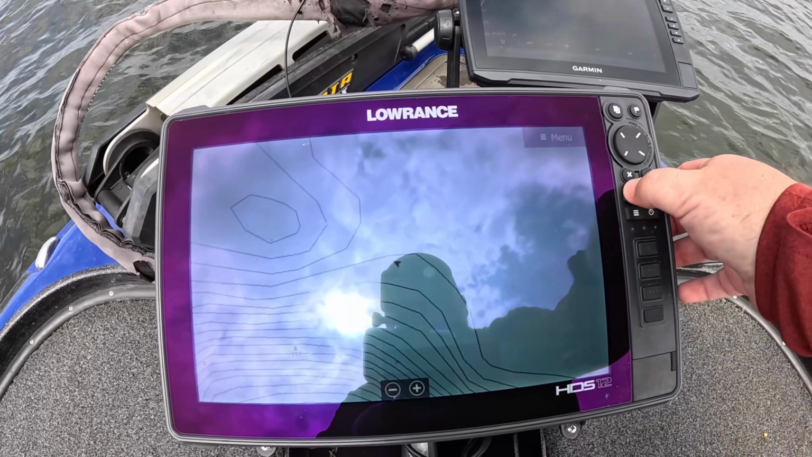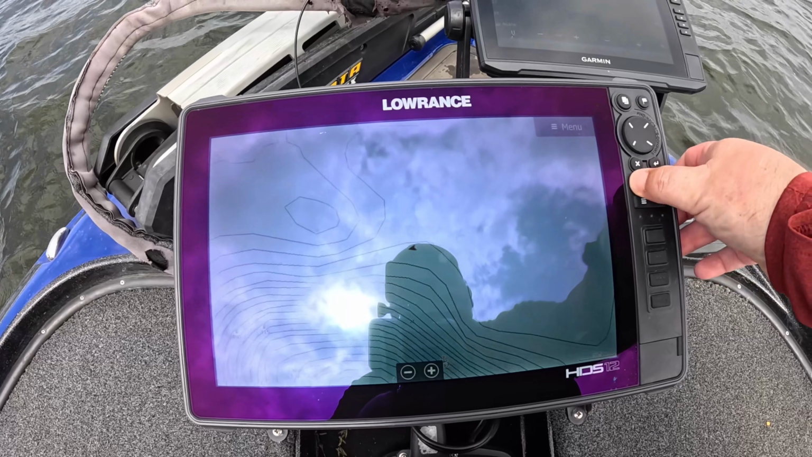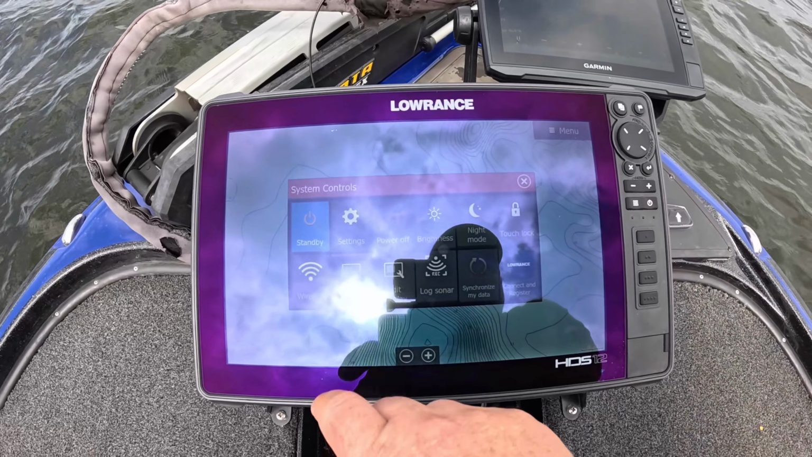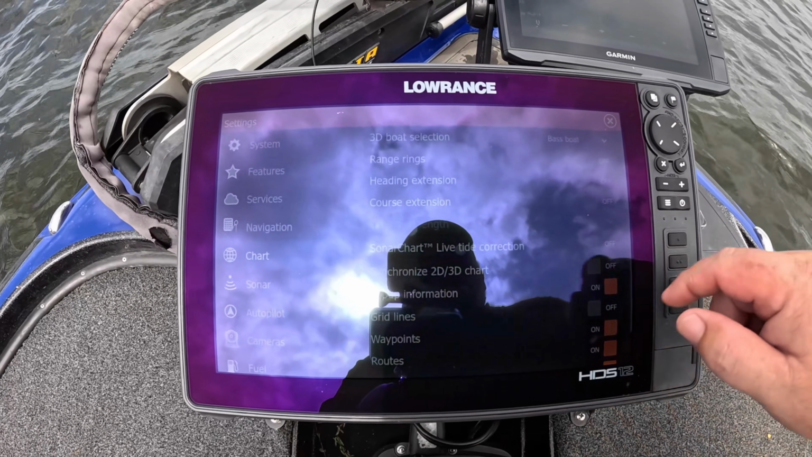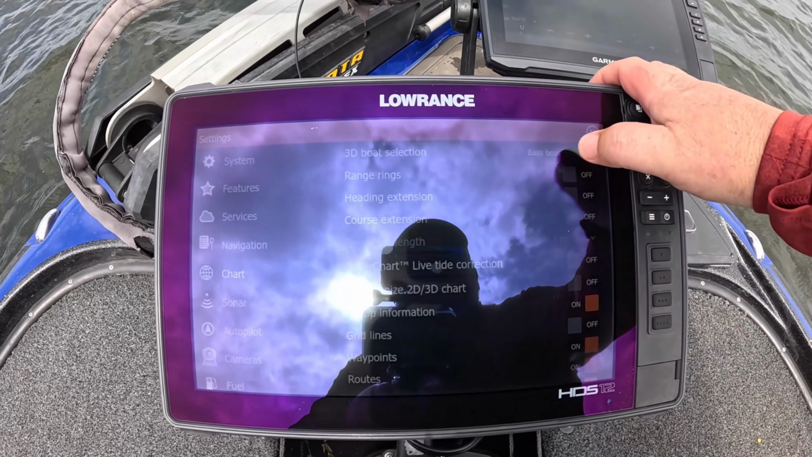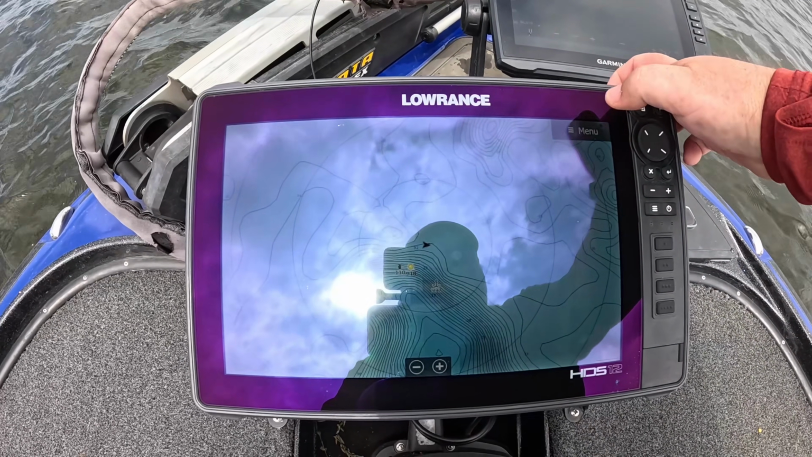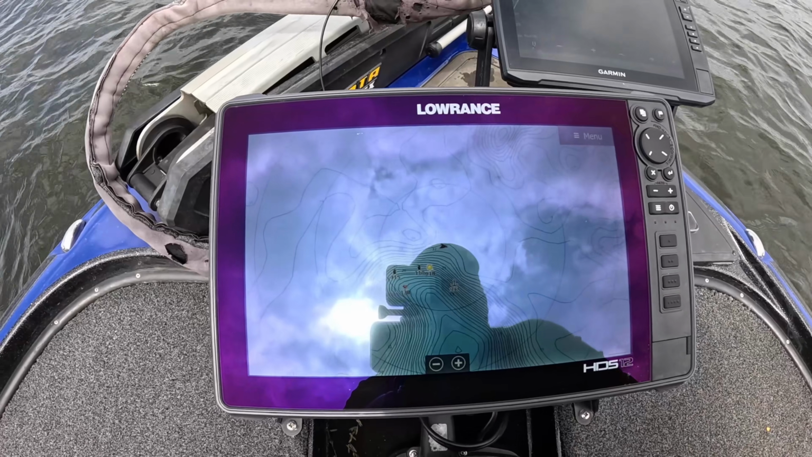All right, right now, as you can see, I don't have any range rings on. What you're gonna wanna do is press the power button, go to settings. If you look right here, it's gonna be on the chart. Look right here, it says range rings. Turn the range rings on. All right, exit out of it. Now you see I got a bunch of circles. I got a bunch of range rings now on my map.